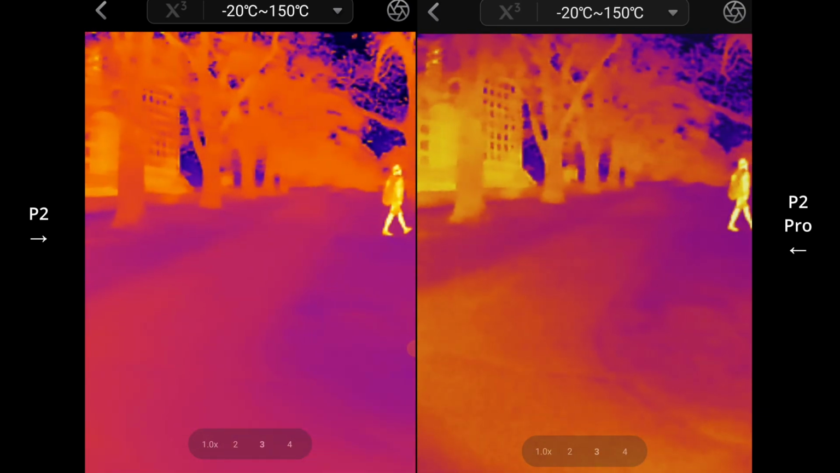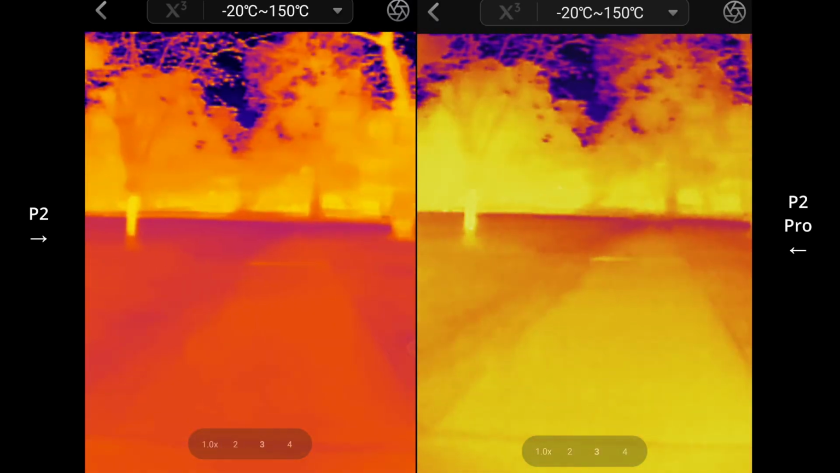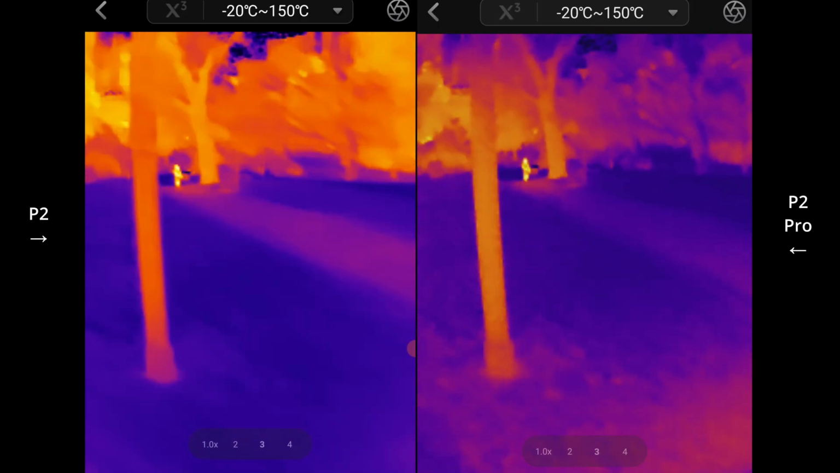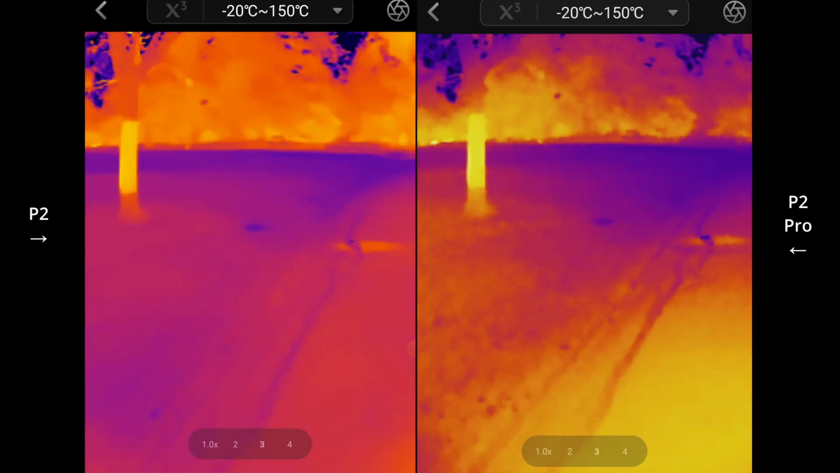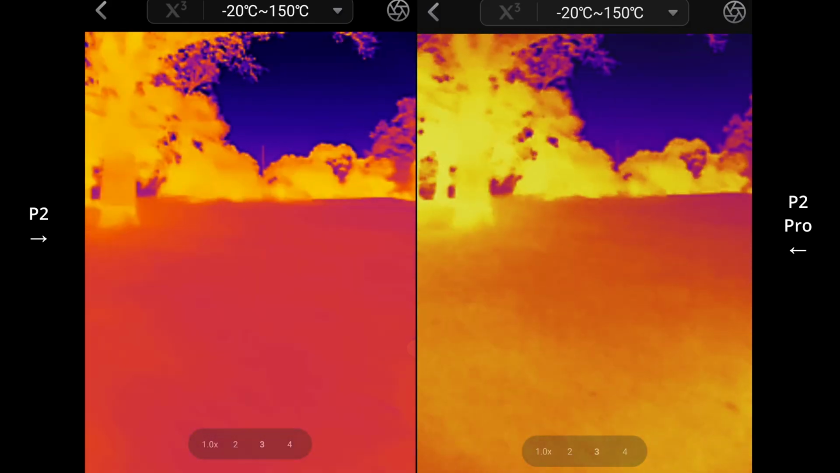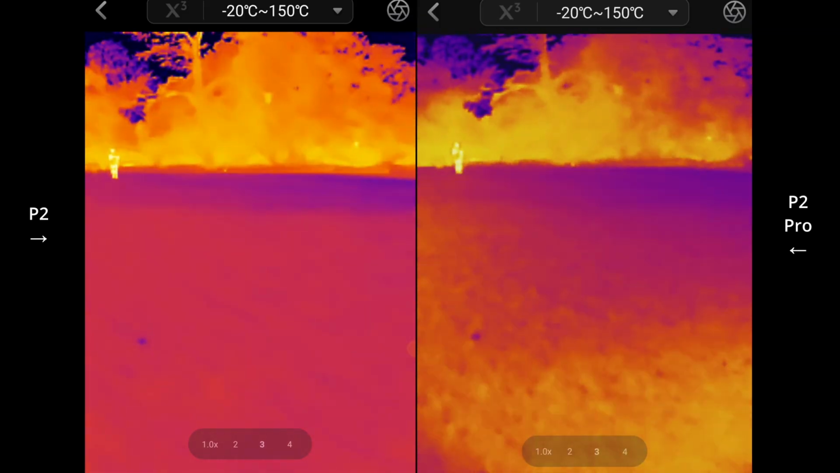And at this distance you can clearly make out people and animals, even though I'm really just walking around in the dark.